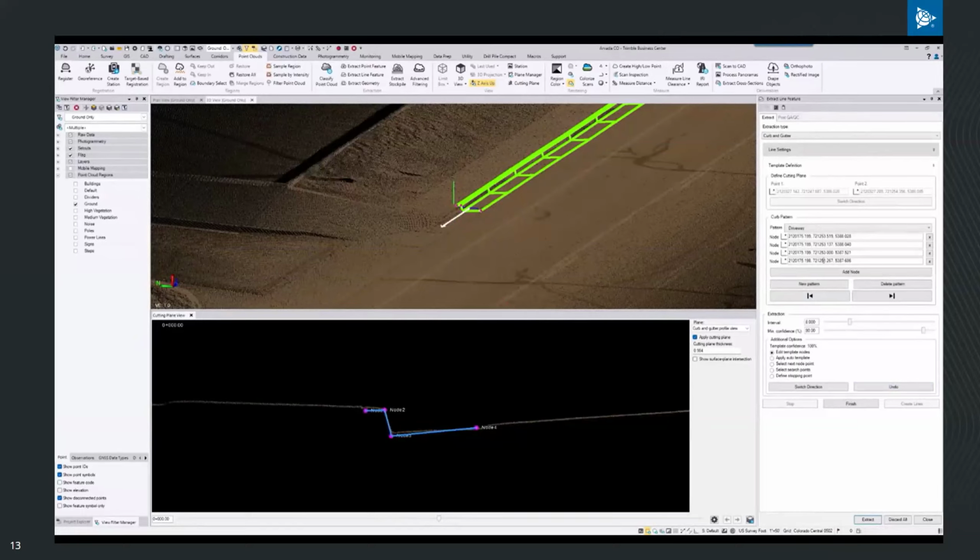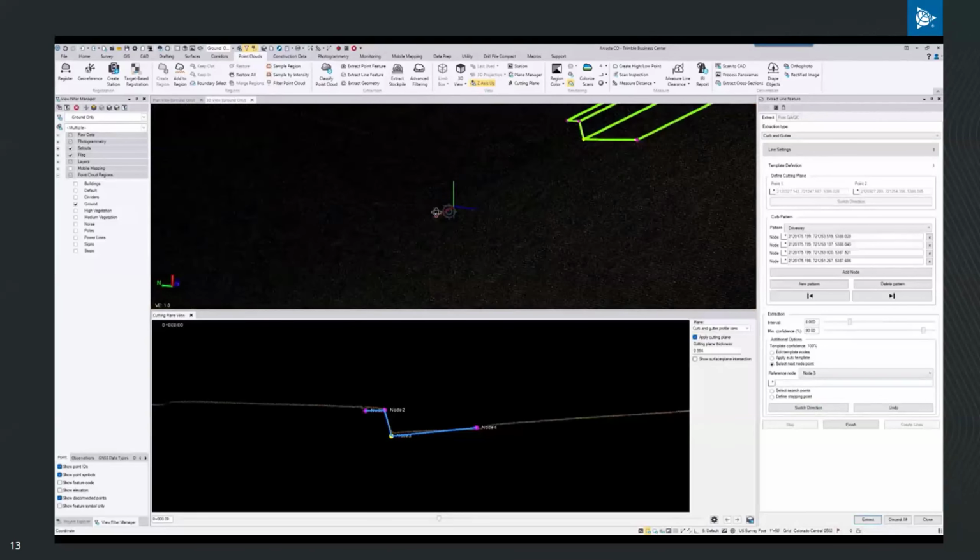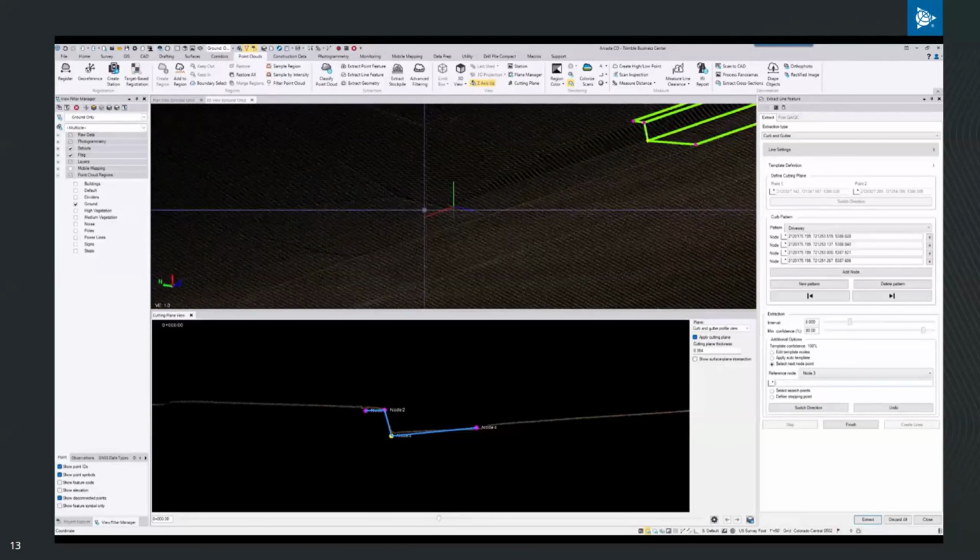Since the concrete slopes down into the driveway, I'm going to use select next node point from the additional options. And I'll grab my flow line, which is node 3, as my reference node. I usually want to pick a line that's consistent across different patterns. I'll click down here where the pattern fully transitions into that full apron, and then I'll hit extract.